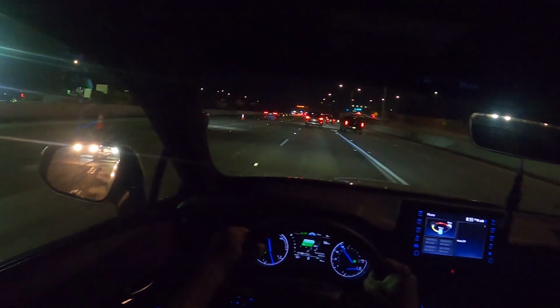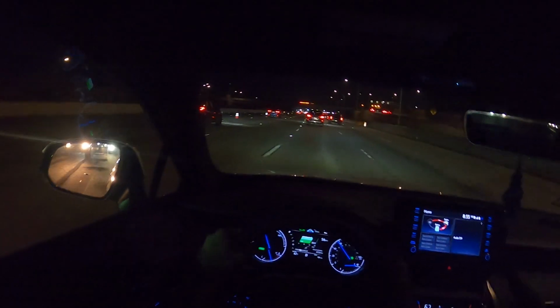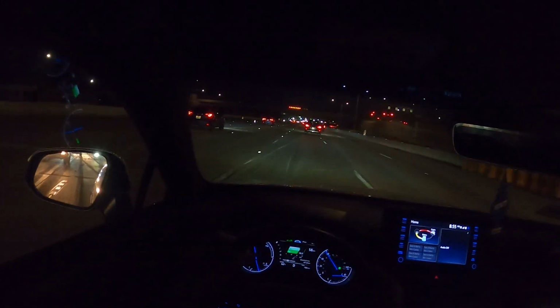Back up to a raucous 55 miles per hour as they do some construction on the 405 here.